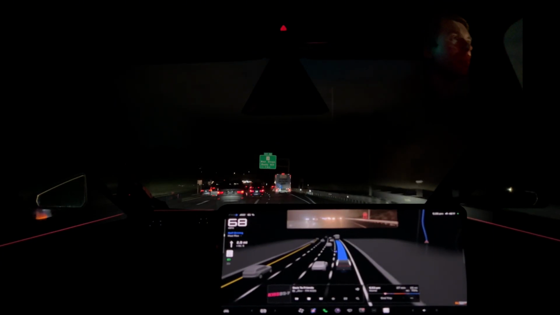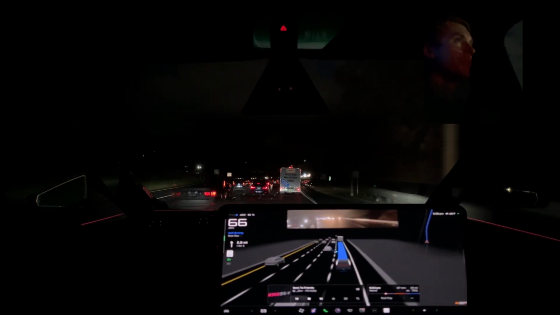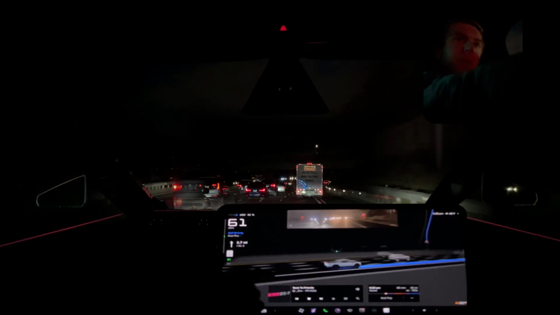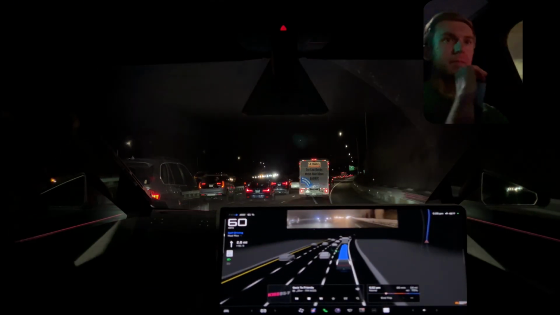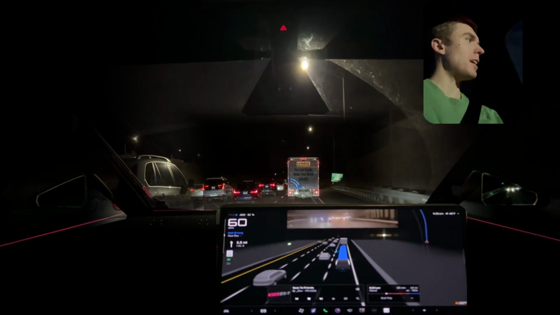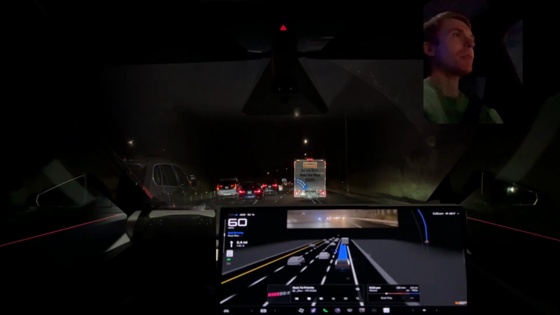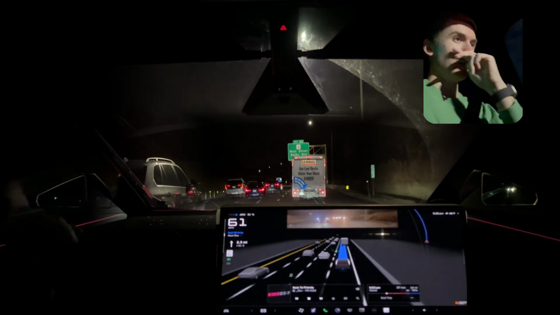Alright, we're coming up on the U-Haul truck. What do we get between these guys here? We got a space to our left here. Might just remain. There's heavy traffic coming up. This would be good to feel out the reactivity of FSD. How quickly can it react to a column of stopped traffic? And does it feel smooth? Does it feel safe?